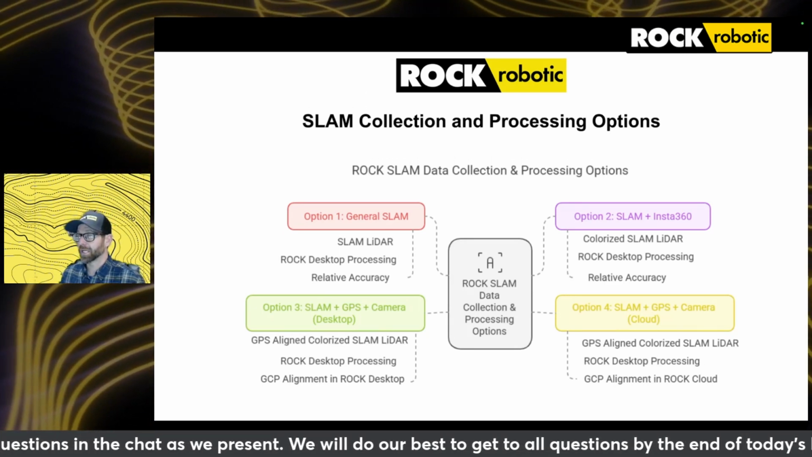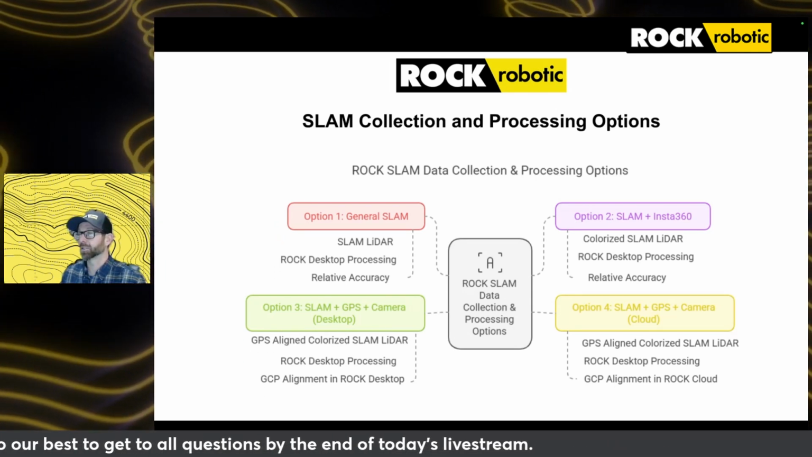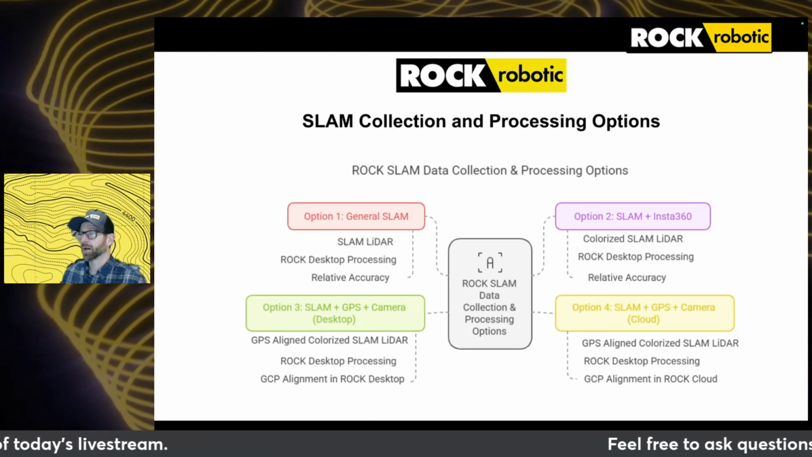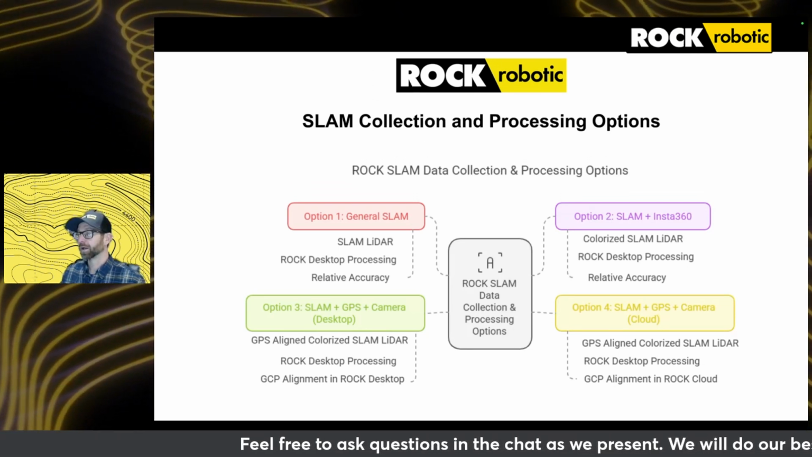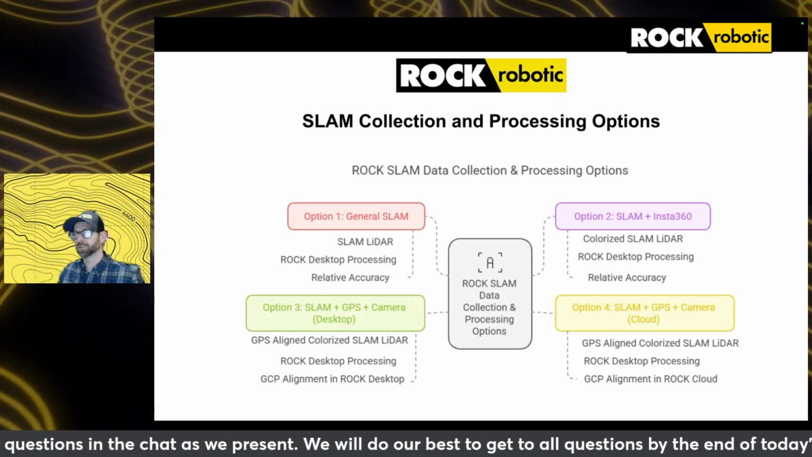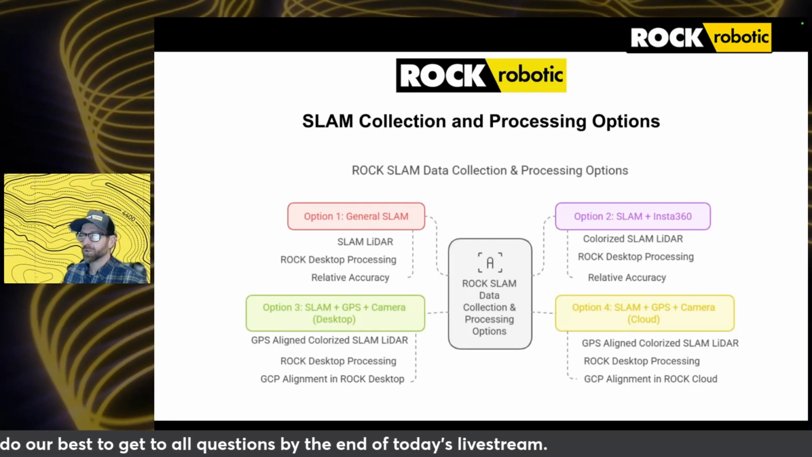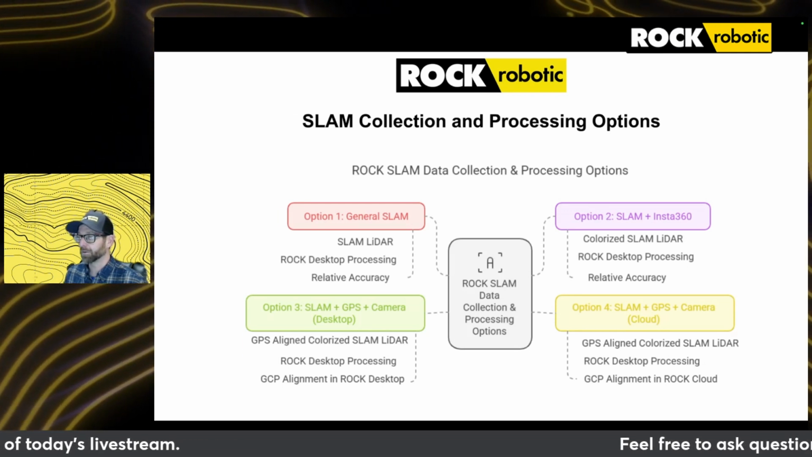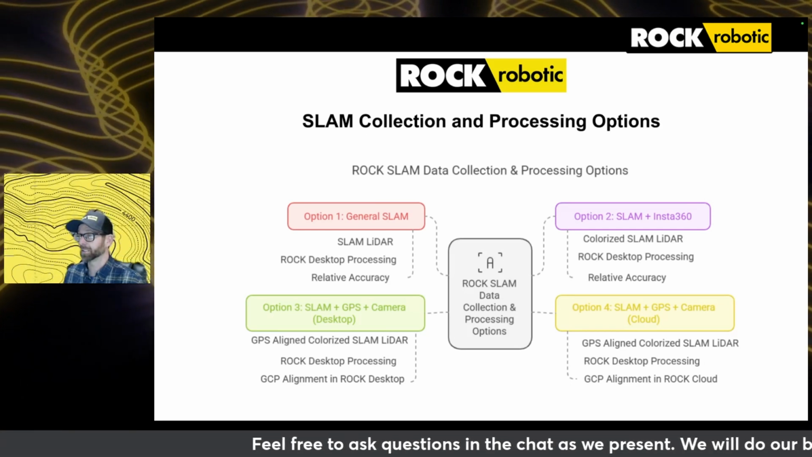This is going to be your SLAM LiDAR data with your Insta360 camera data, but now you're also including GPS data. So this could be for an area where you're not fully GNSS denied the entire time. So you are able to get GNSS data capture at the start, or potentially, you definitely want it at the start. And so in this, you are going to once again process in Rock Desktop. You're going to be able to colorize your point cloud. But when it is processed, you will have the ability to co-align to that GPS data.